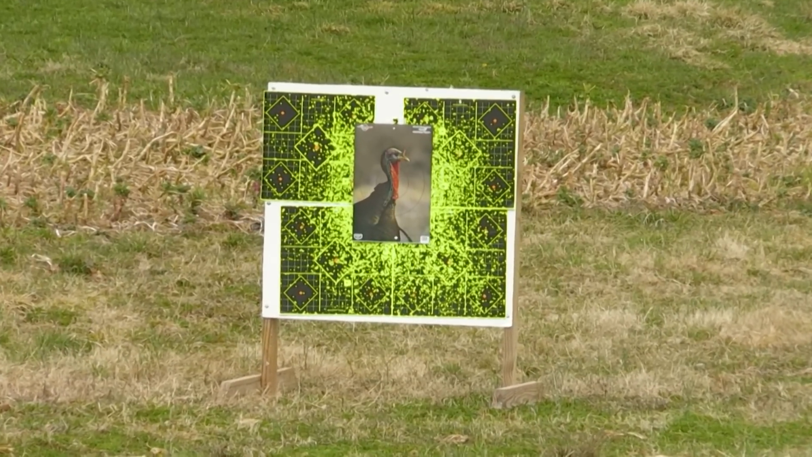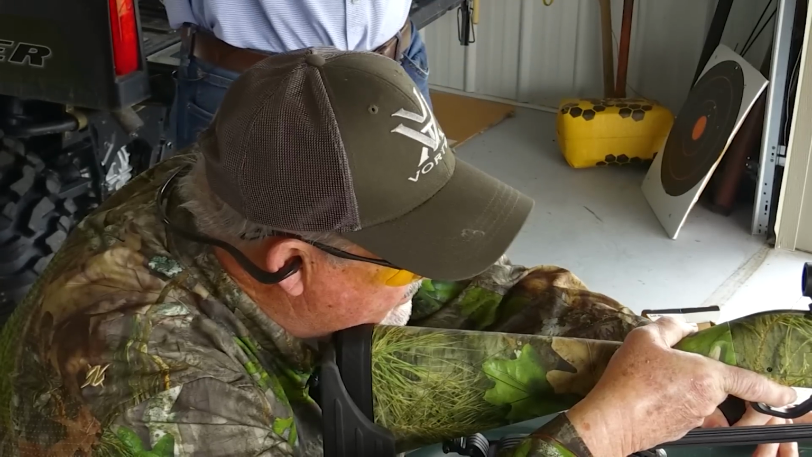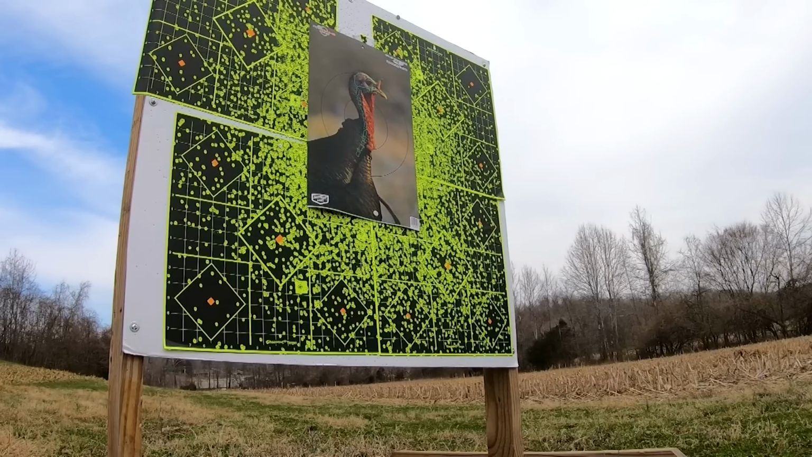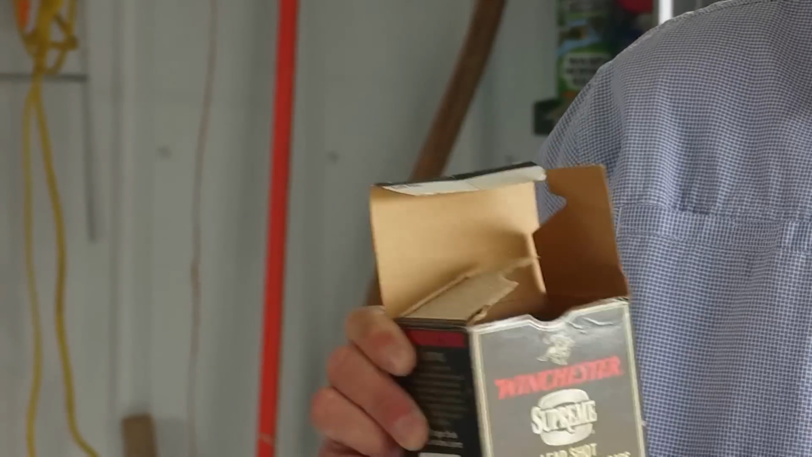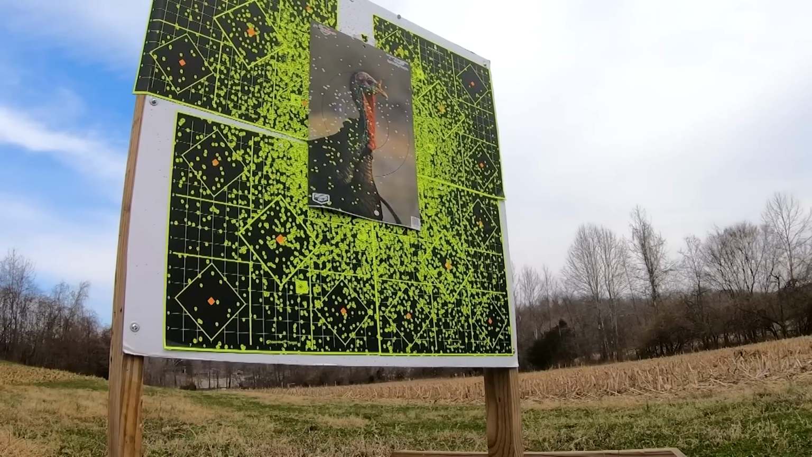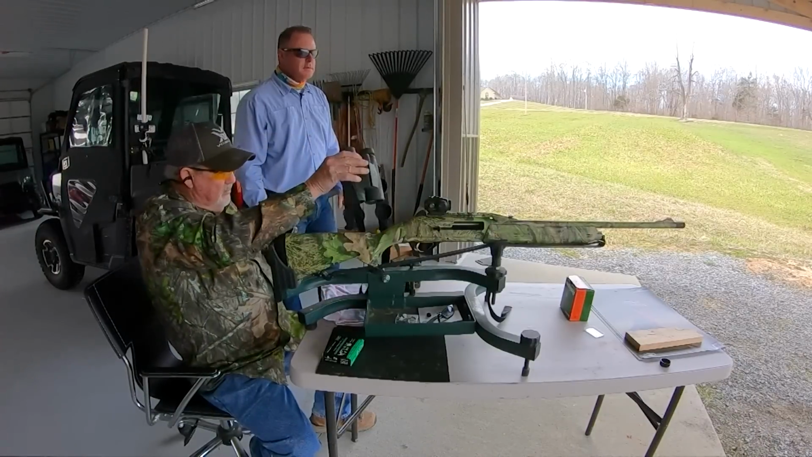All right, let's give it a shot right here and see where we're at. We want to fine tune it with the ammo you're going to shoot, but get on the paper and make sure you're getting close with your less expensive load. That's right. Fire in the hole. I see a lot of green. Not bad, it's close.